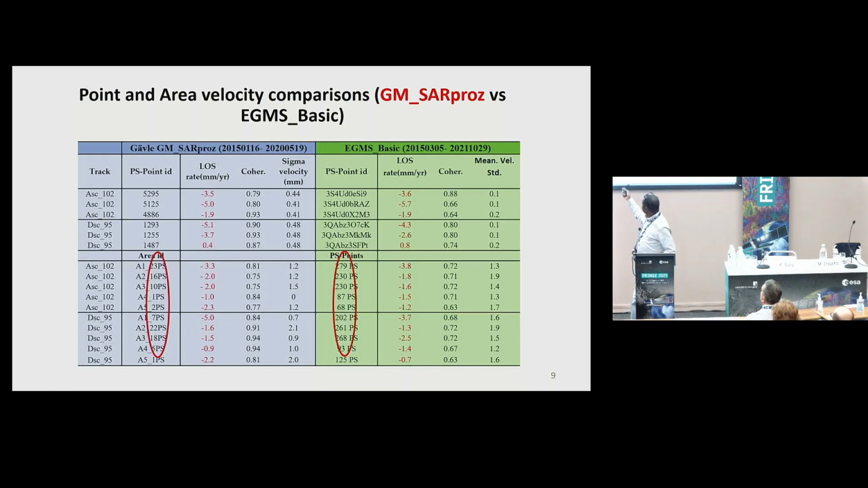And here we can see the difference in the points by area in ascending and descending.